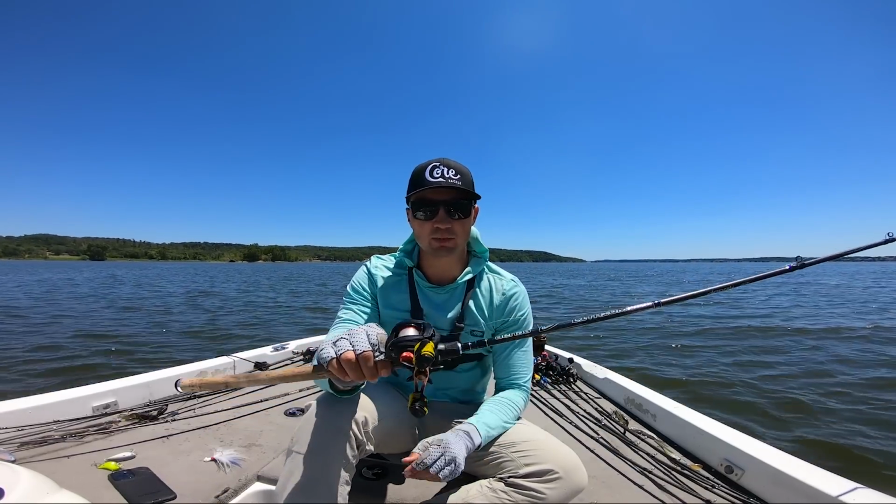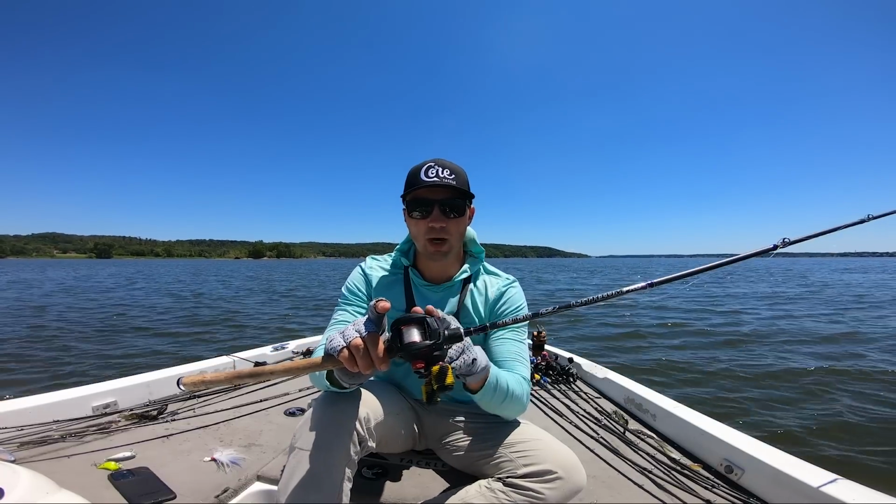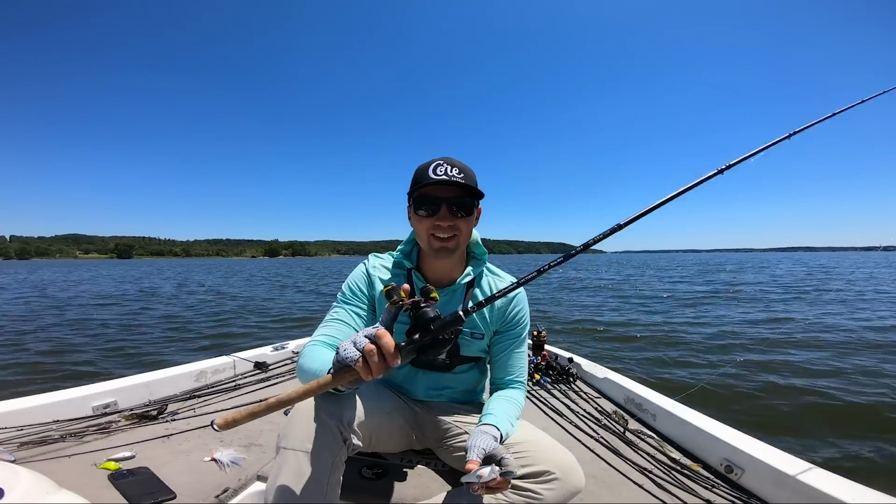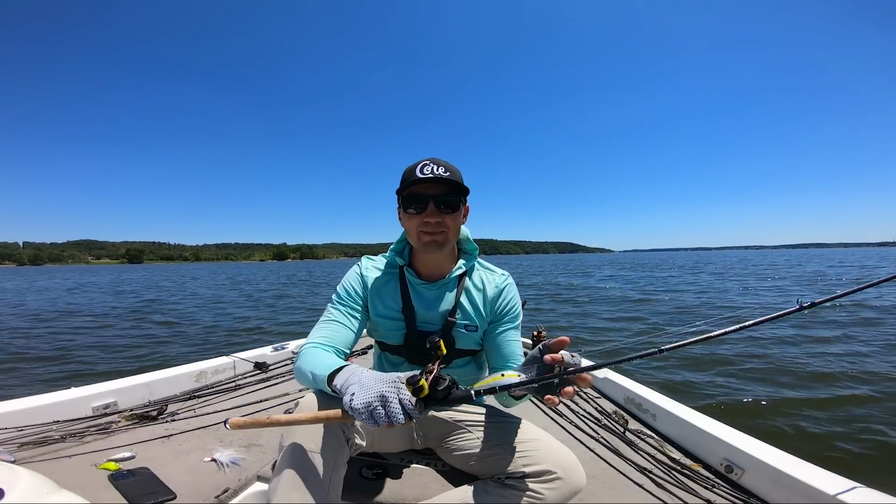As far as my line goes, I'm just throwing 20-pound fluorocarbon line with a 6:1 gear ratio Abu Garcia Black Max. You can barely read the writing on this one because it is so old. It's like 6 years old. Doesn't sound the best on every cast, but it's still grinding away for me, working for me. So that was kind of my setup.